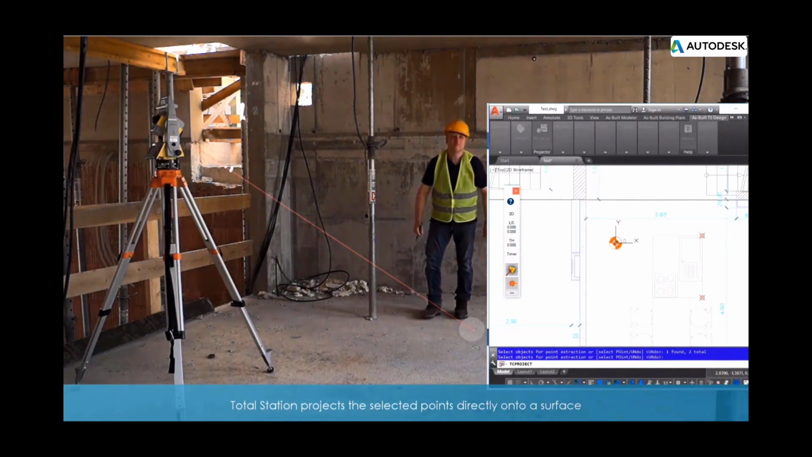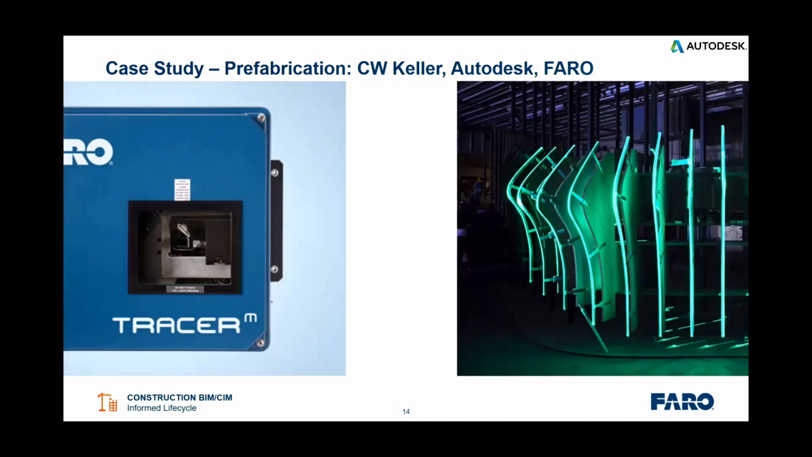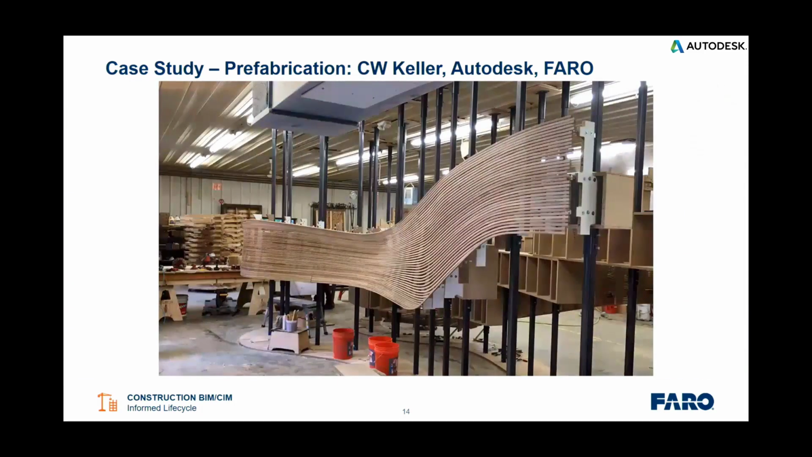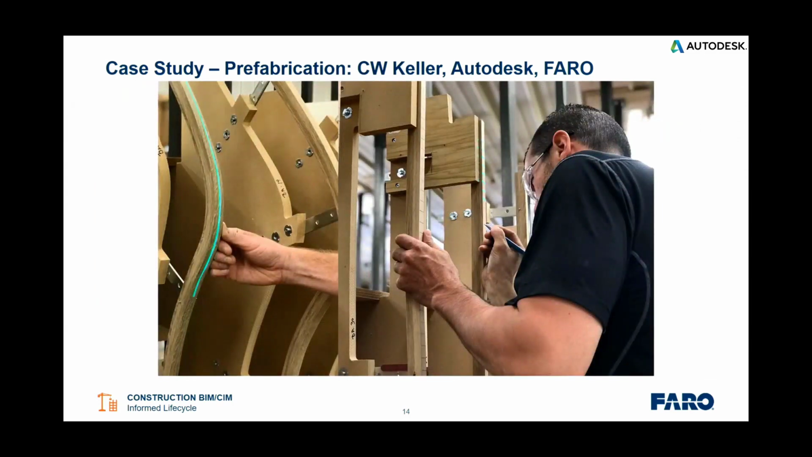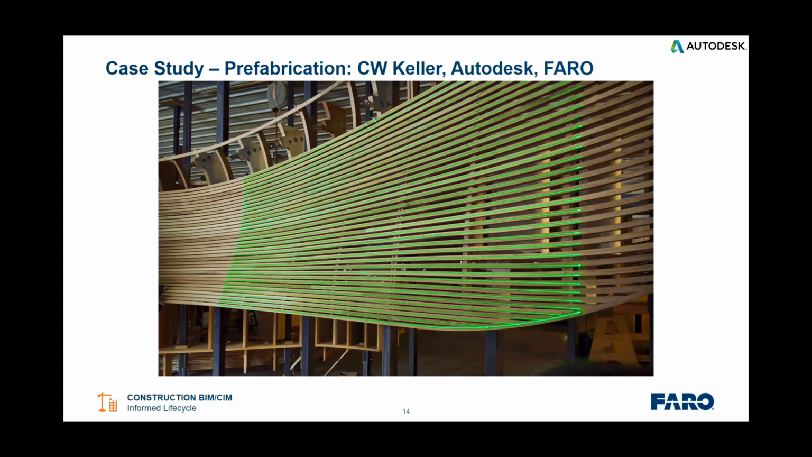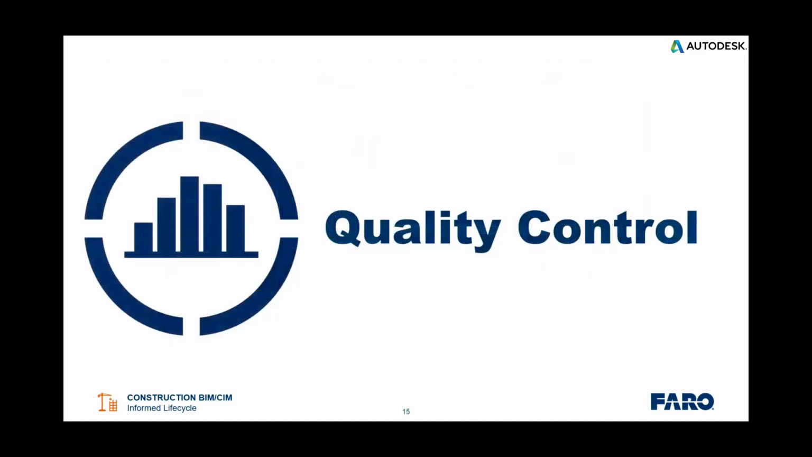And this idea, bringing design into reality, taking a step further, we are currently working on a project with a customer of ours called CW Keller, together with the colleagues from Autodesk. And we use our latest laser projector, the tracer. And here we use the tracer to project assembly information directly on the workpieces in the prefabrication area. And in this case, with CW Keller, it's about creating freeform, complex wall panels from bent wood. So a very interesting application.